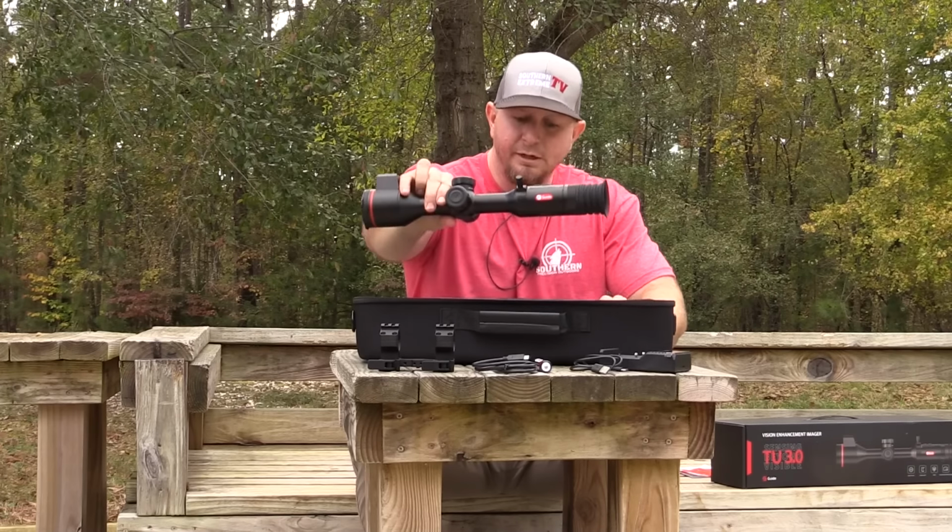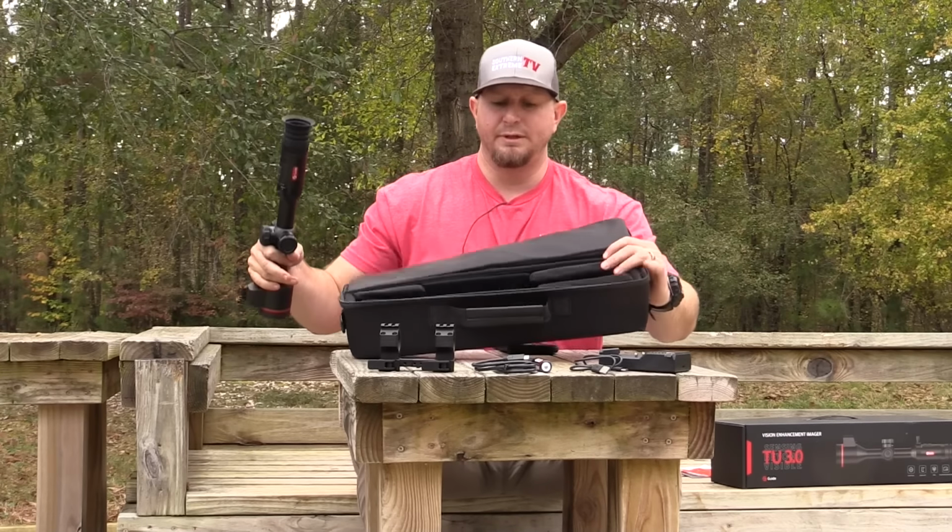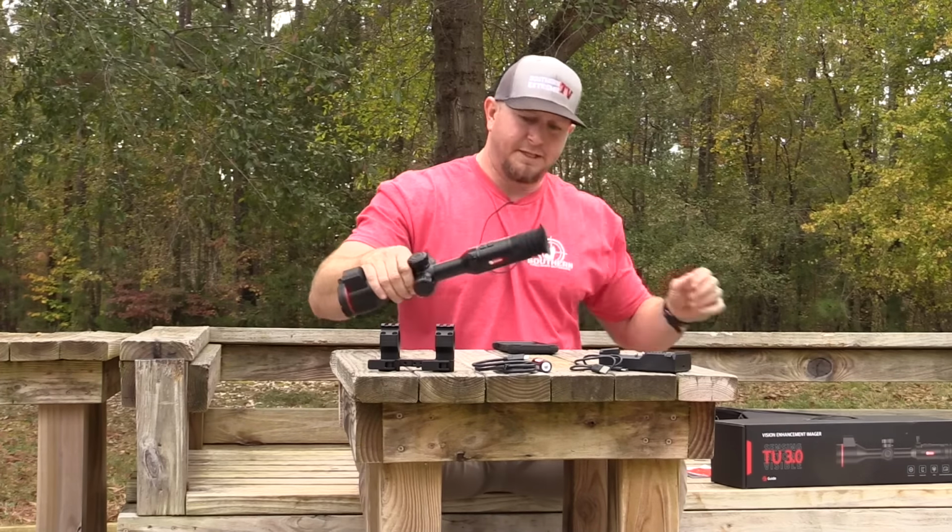So here is the actual optic. There's nothing else in there. You do get that kind of padded carry case. Set this over to the side.